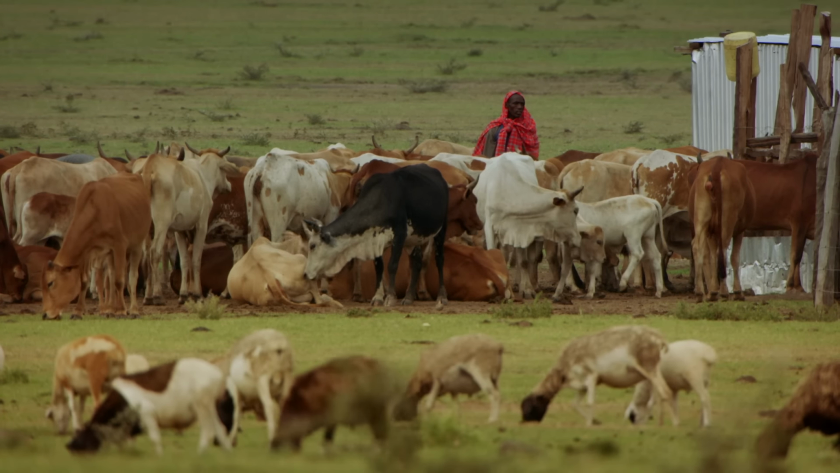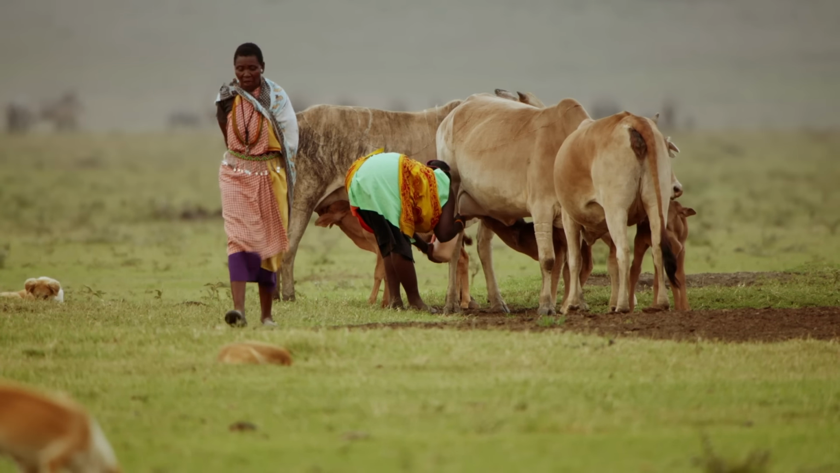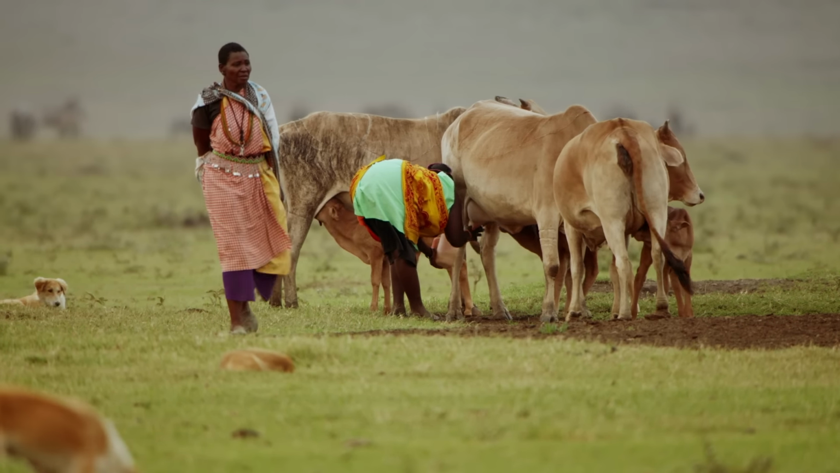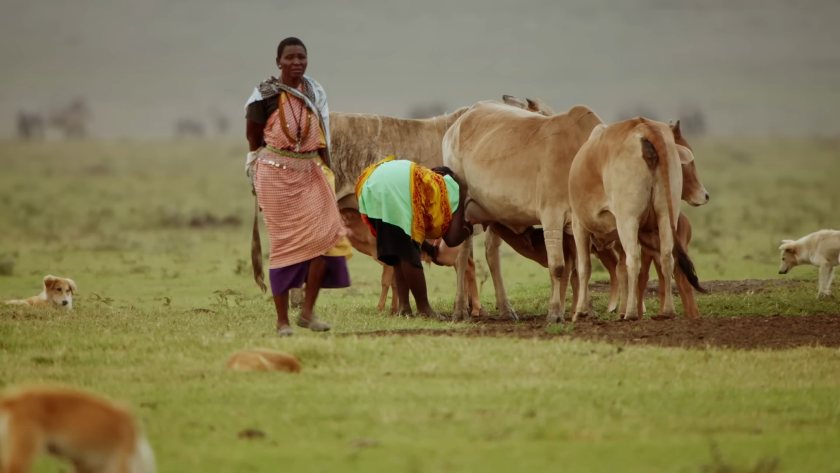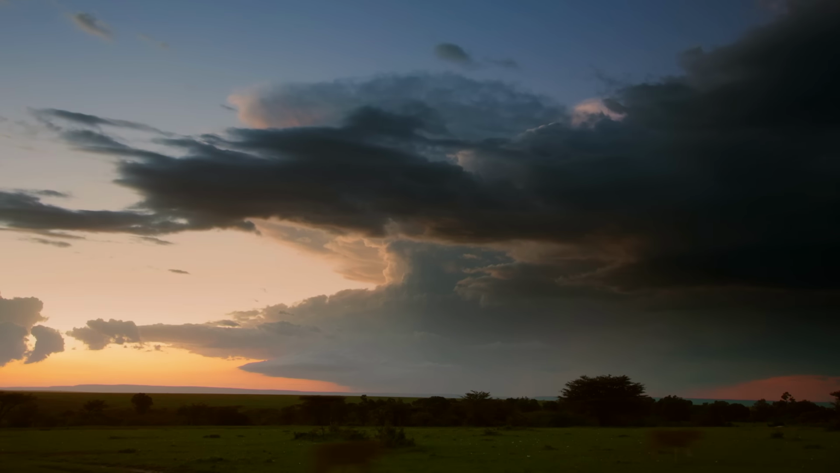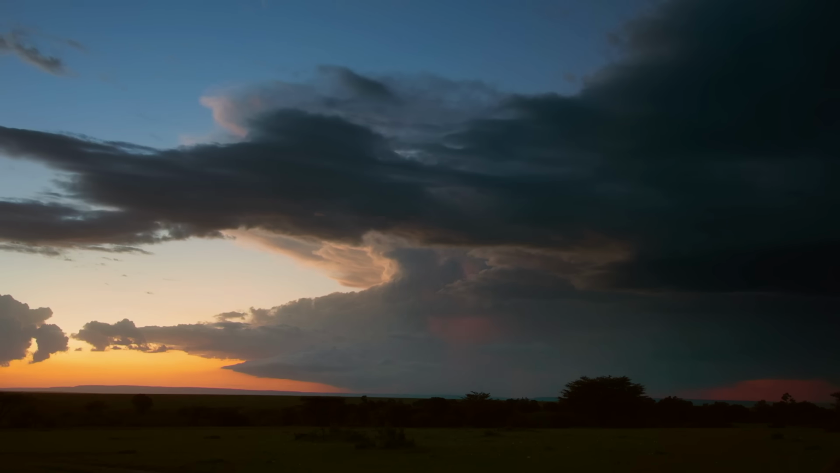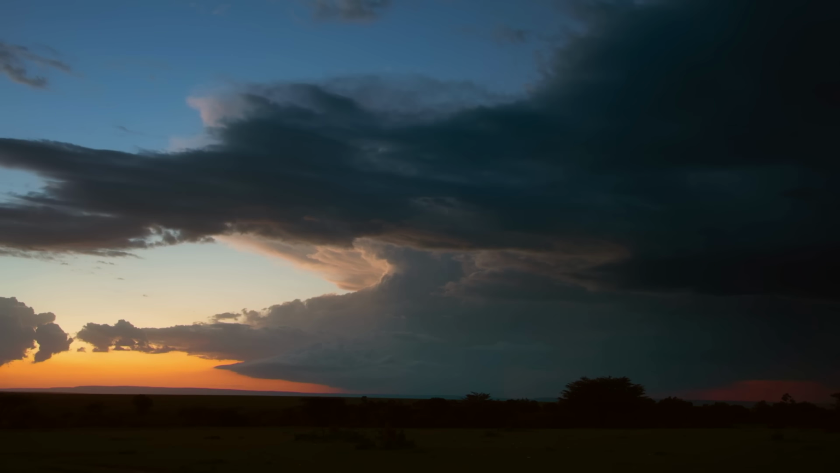Traditionally, the Masai are nomadic herdsmen, but they are permanently settled in the Masai Mara, where their livestock has grown enormously. The thunderstorm has passed over, but continues to rage.